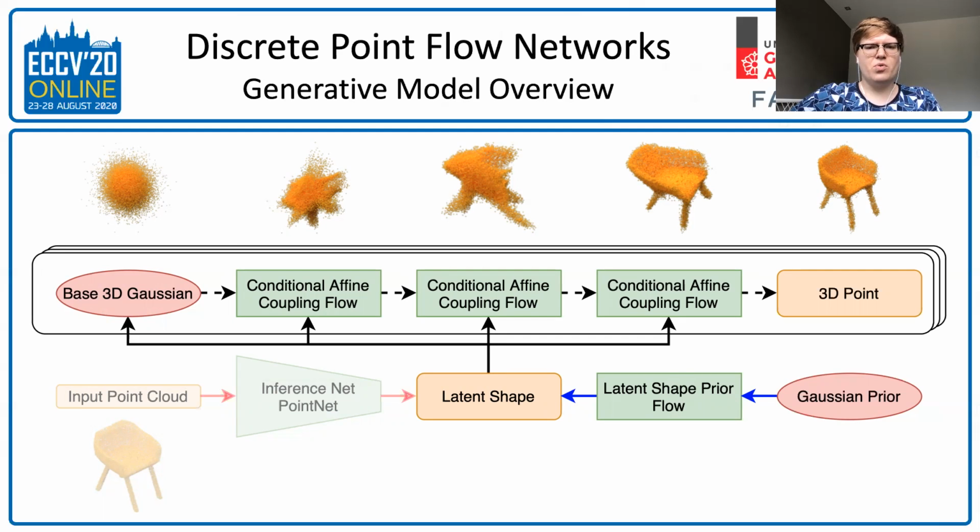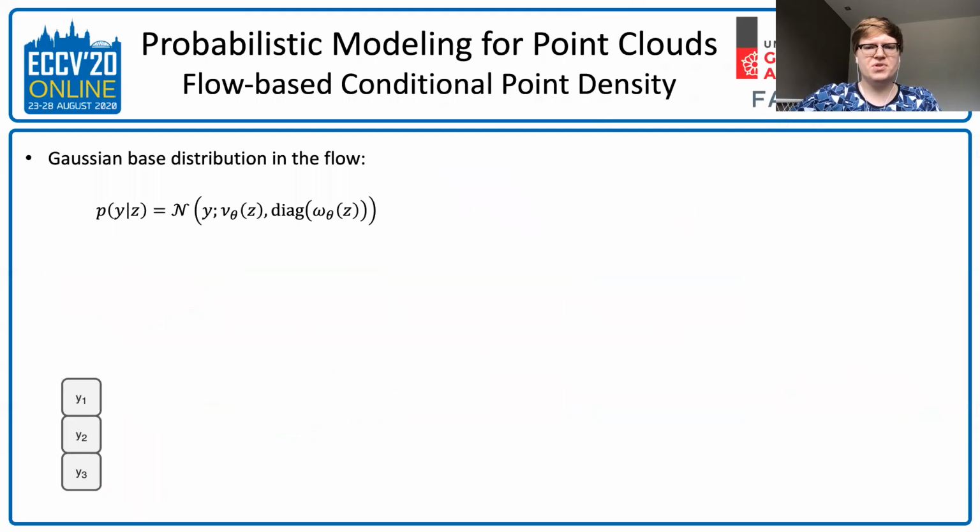In this overview of our model, you can see how the proposed discrete per point transformations warp the points sampled from a Gaussian-based distribution. Now we present the proposed conditional affine coupling flows. For each point x in a point cloud, we consider a latent variable y of the same dimensionality. This latent variable is firstly sampled from a base Gaussian distribution with parameters inferred from the latent shape. The flow is constructed on top of that sample by applying conditional transformations.